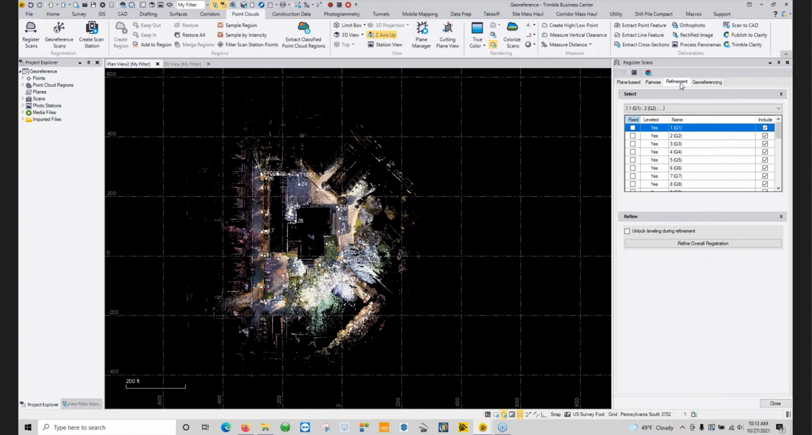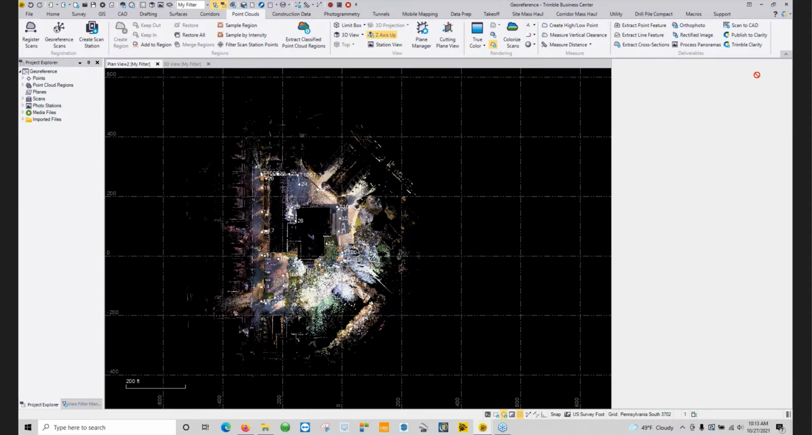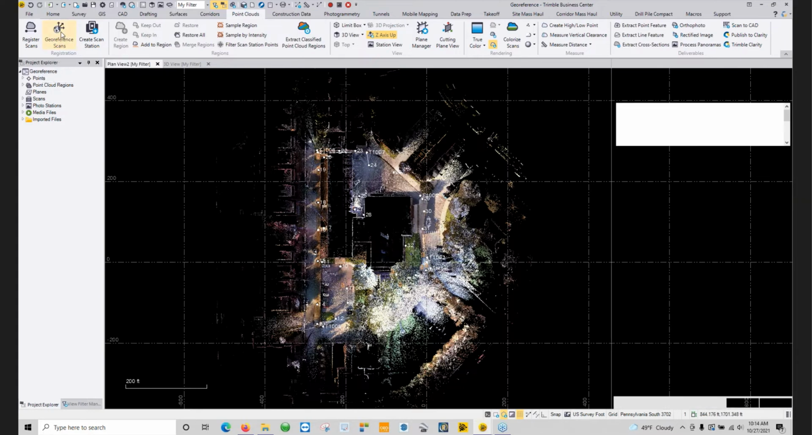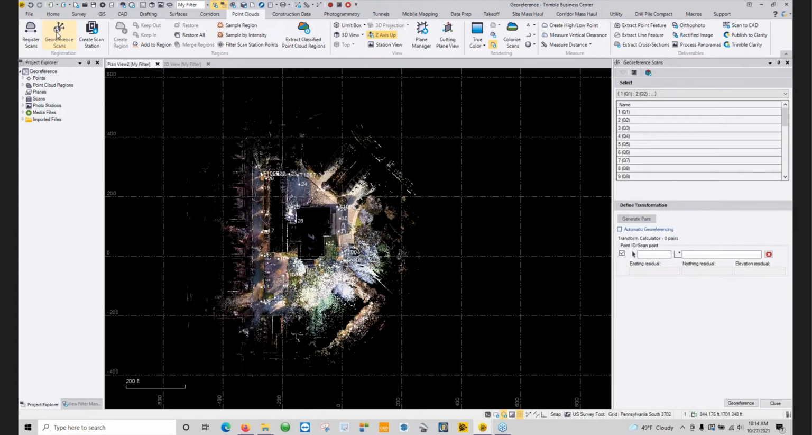Your reference stations would have to be the ones that are georeferenced. Otherwise, you're moving your georeferenced scans back to where they all began. So that's just a quick explanation of the registration process. But if you do everything properly in the field and you have the necessary overlap, the automatic registration works incredibly well. So after you have that complete, we can go into where our georeference scans are.